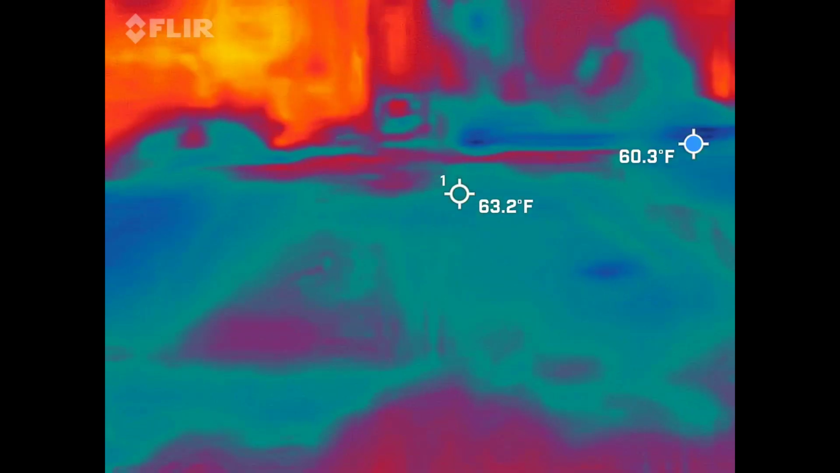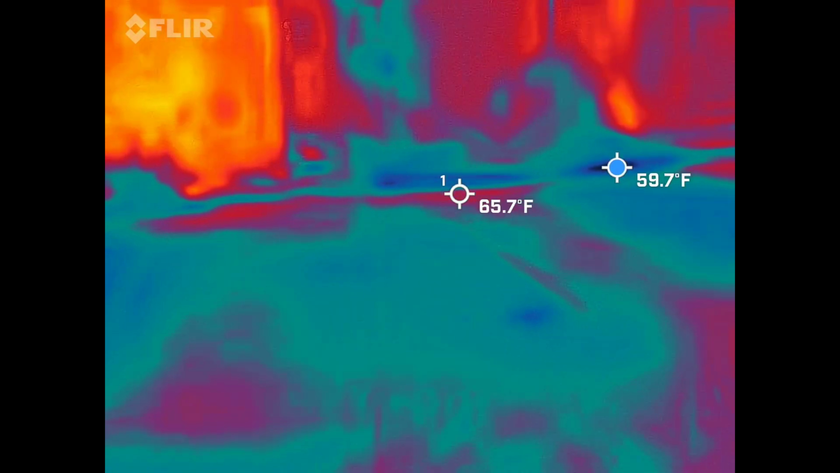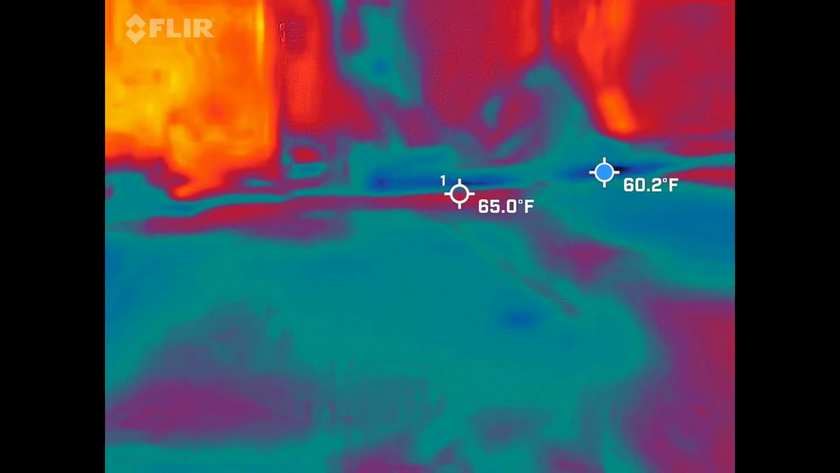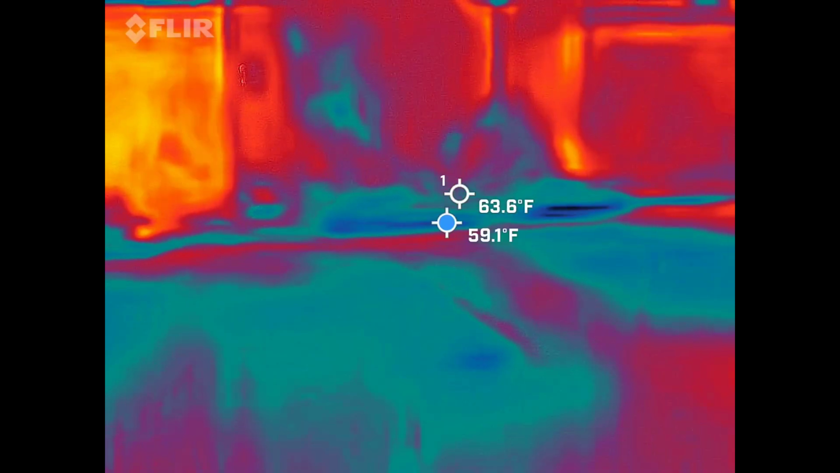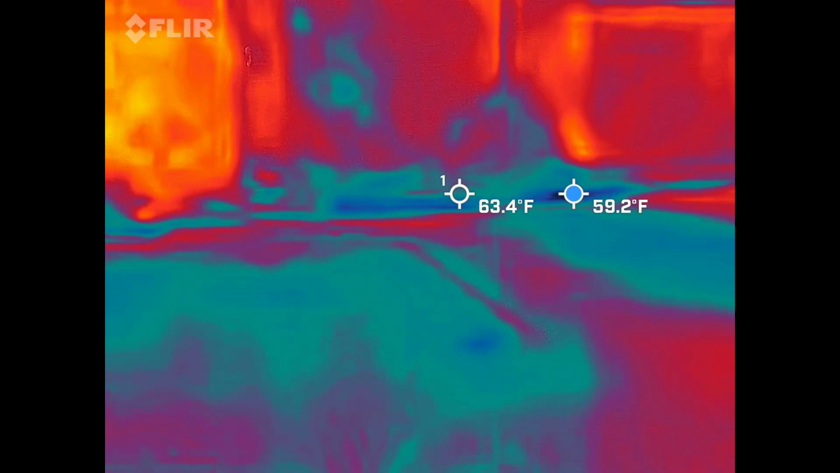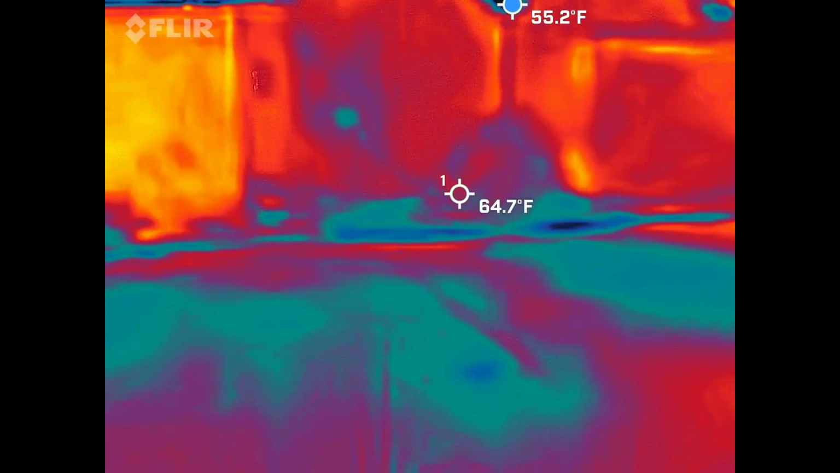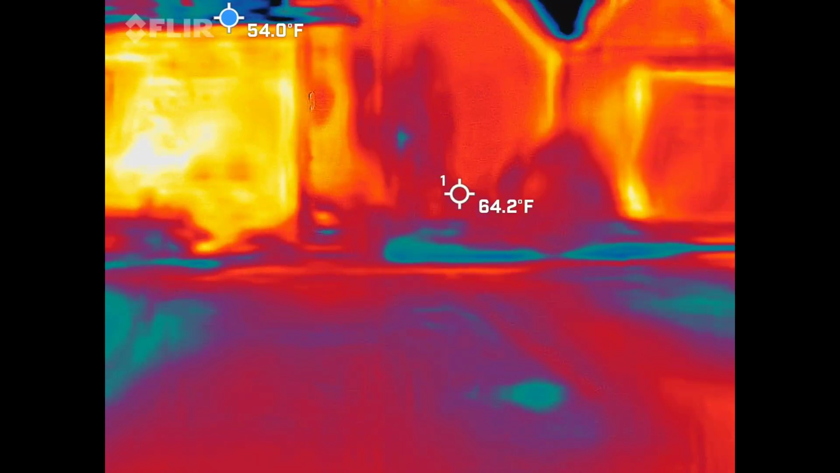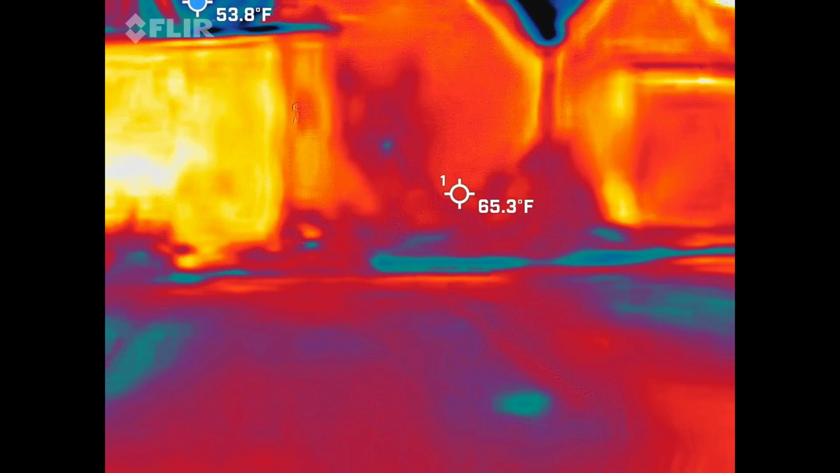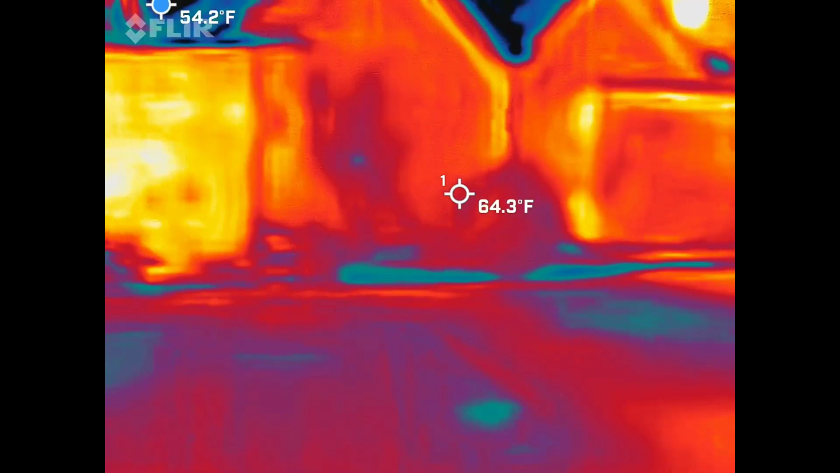Anything weird? It's weird how the brick didn't hang on to the heat like the building did. See how the wall is cooler than the building itself? Yes. Just interesting. The brick.